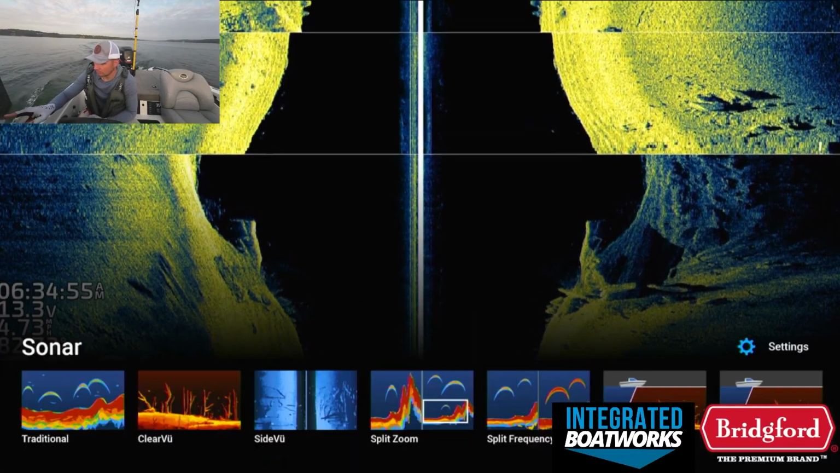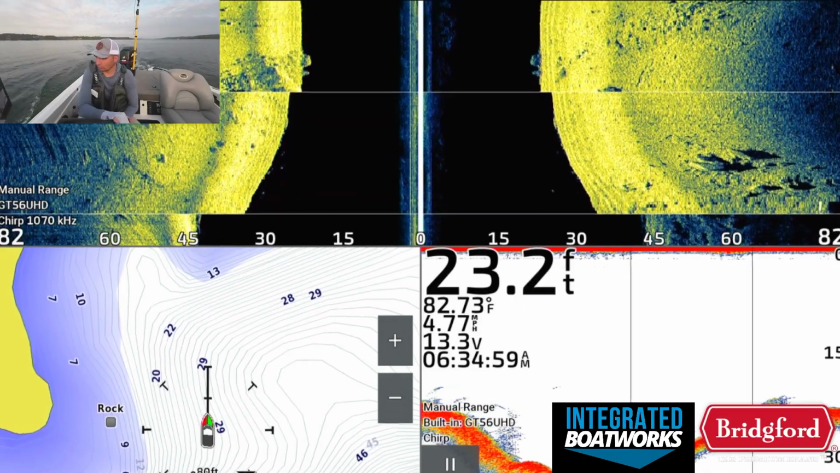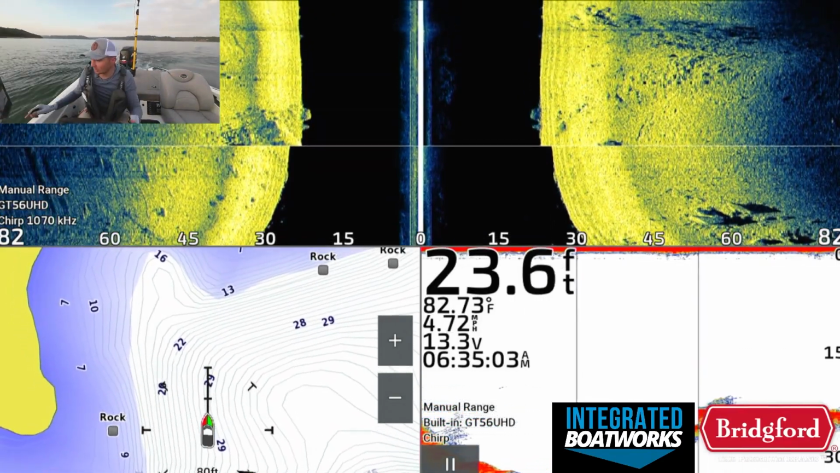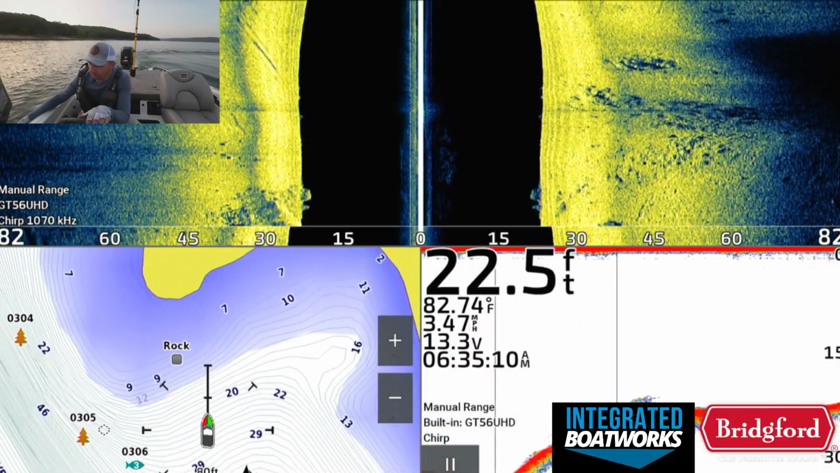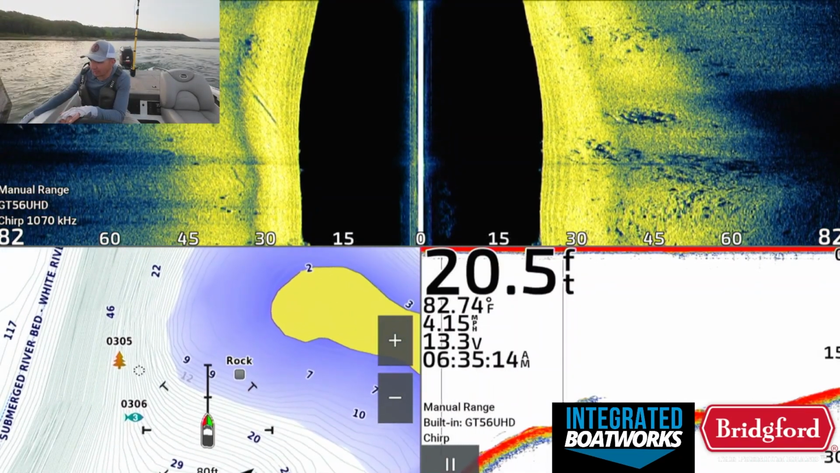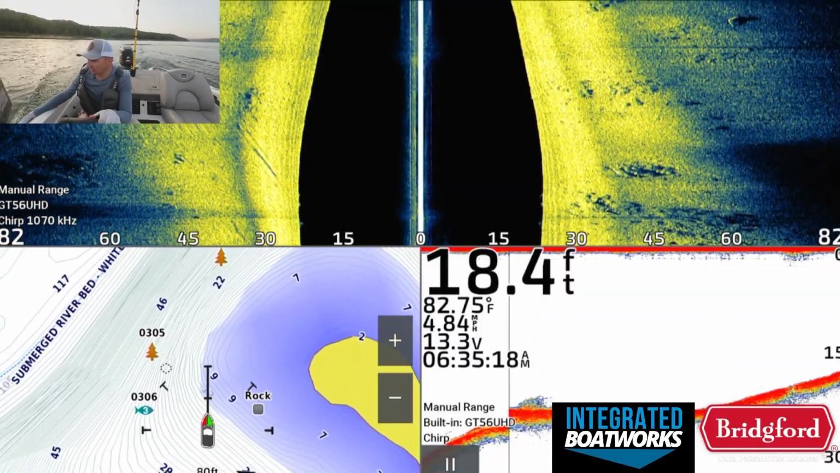Okay, let's go back over here. I've got to do this all fast. Sorry if I'm flipping around really quick between these spots, but there's a lot of stuff to look at in a small confined area. There's those fish that were over here. There's a little brush and a little rock. You can see that brush pile, it's probably covered up by my face, but there's a brush pile. We can see it on the left side of the side scan. But there's a bunch of stuff on this point.